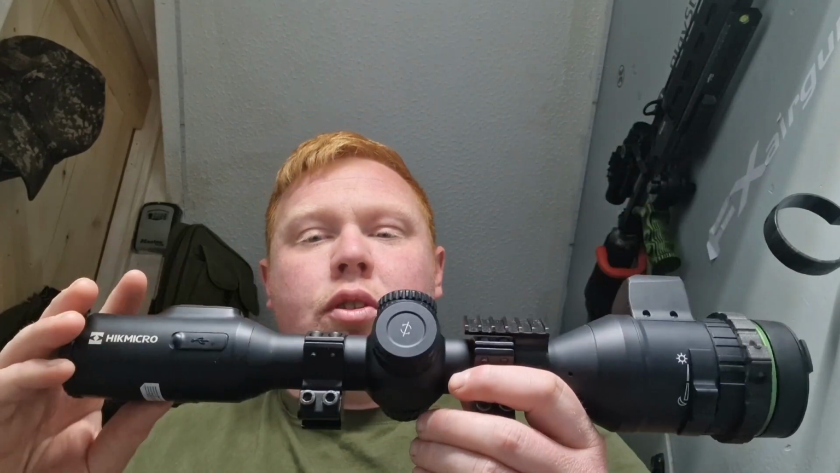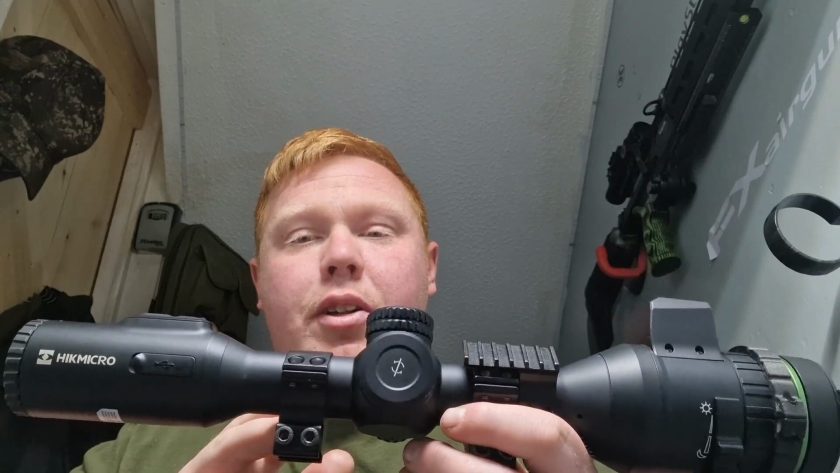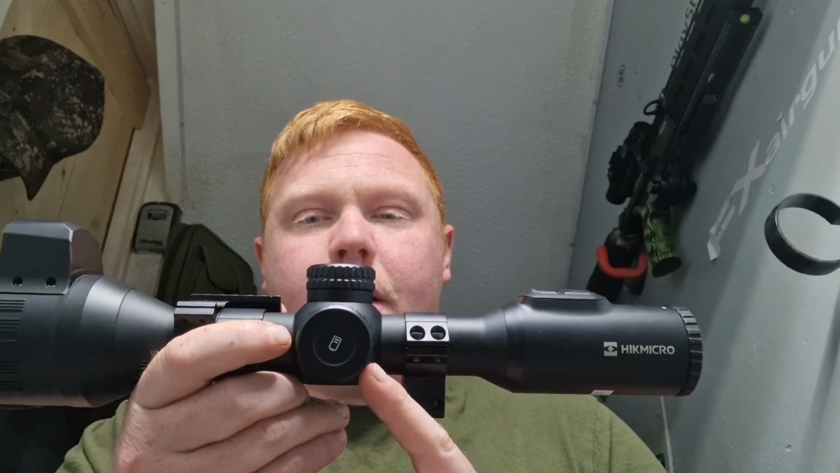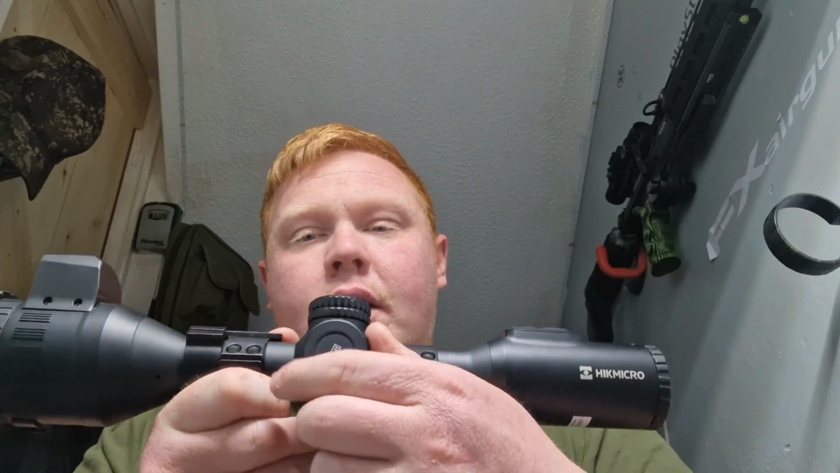Another nice feature they've changed is this now runs on, it's obviously got the inbuilt battery, but as a backup it runs on an 18650, which goes in the left hand side of the scope here. If you ever find yourself, for some reason, you forgot to charge your scope like I have and your scope dies, very simple now.